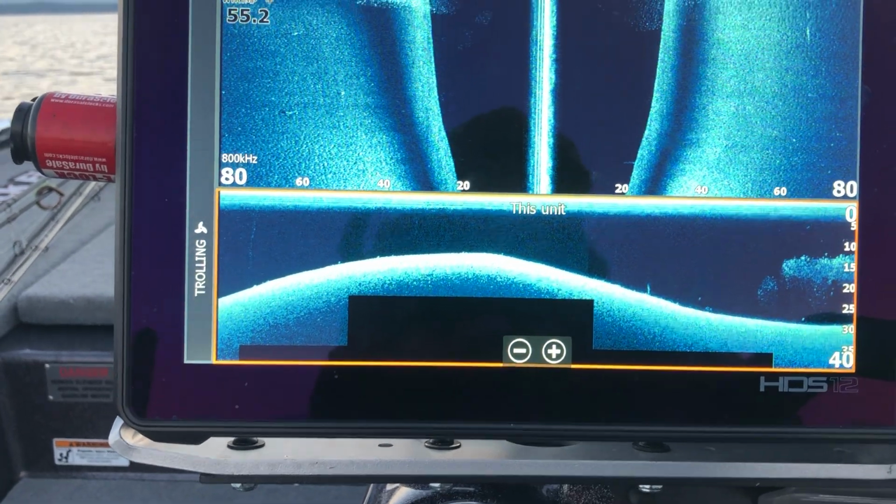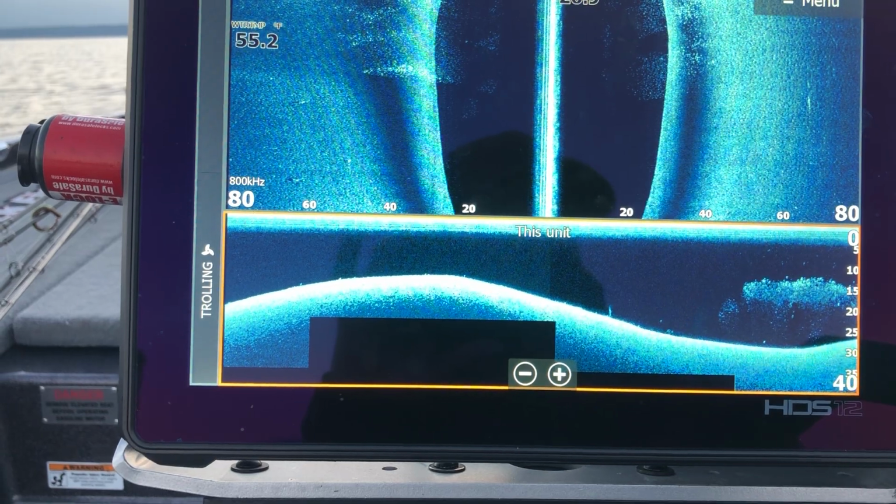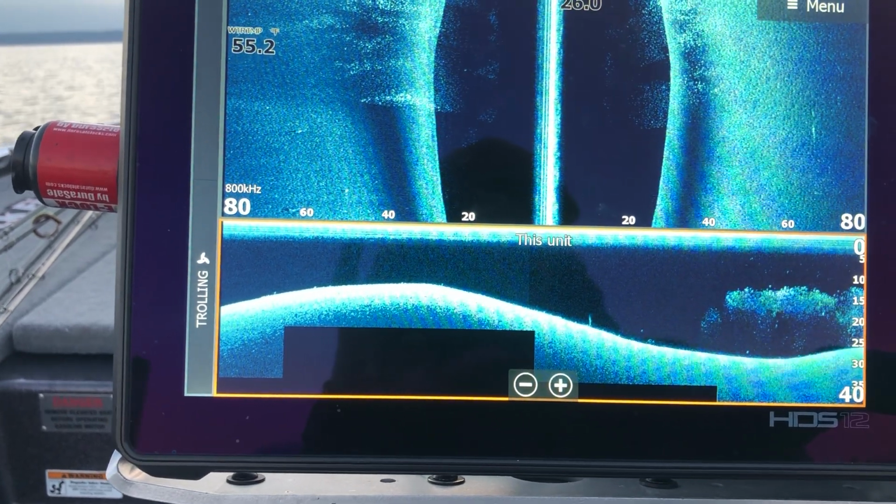So I think I have plenty of that marked. I think if I run it all, I'll hopefully be able to go out there and catch 5 that are 2.5 or bigger, and then go catch a big one up shallow. That's kind of my game plan.